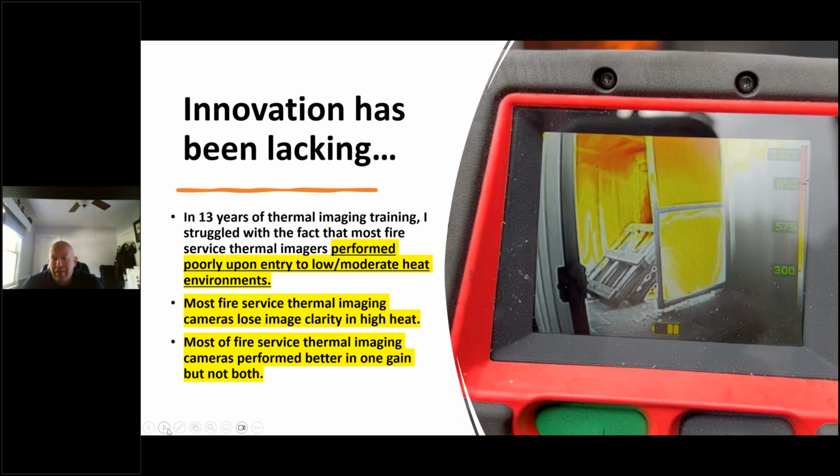And why that is this. I've been in the fire service for over 30 years now, and been playing with overpriced flashlights, AKA thermal imaging cameras, for almost 14 years, and I still consider myself a student. I don't know anything, I'm just learning, just like you. I have extensive training, but that doesn't mean I'm an expert by any means. It just tells you that I have broken, burned, and tested a lot of things.